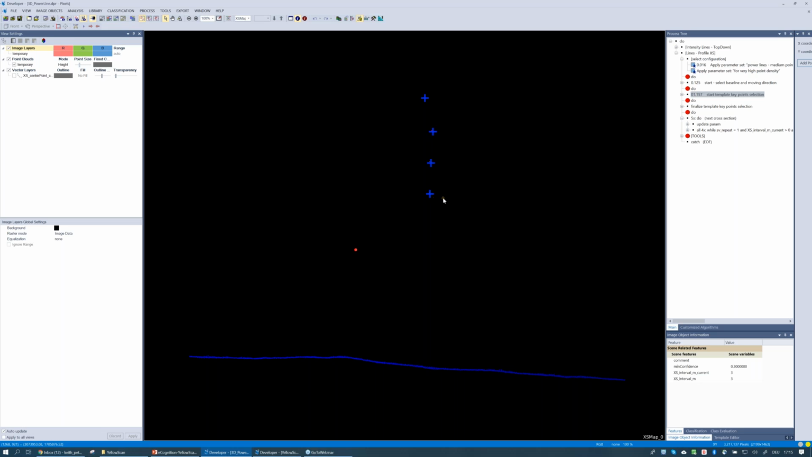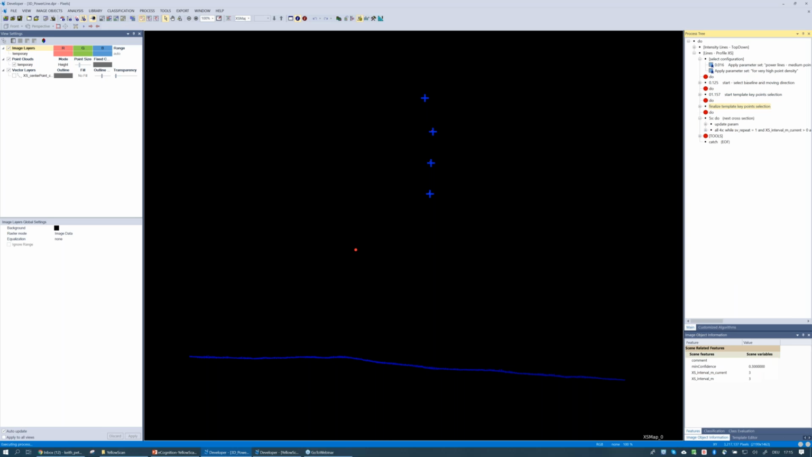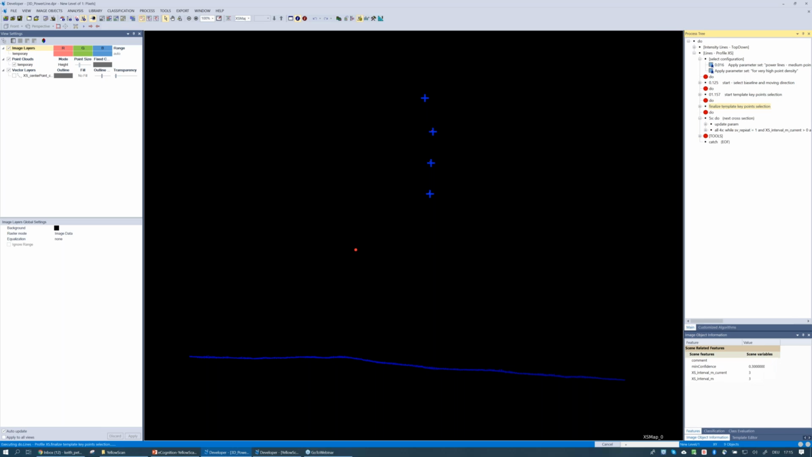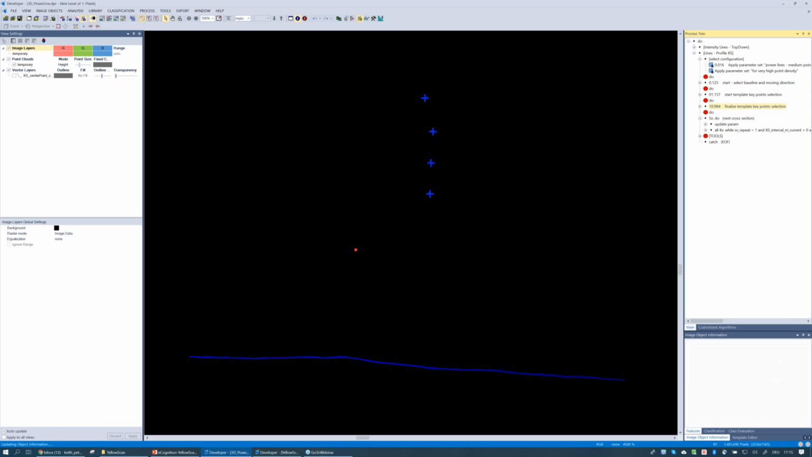And this is now where I'm going to establish my template. So we're using a template matching technique here within this rule set. Let this finalize these key points, as we've called them. And in the final step, I'm actually going to apply this template.